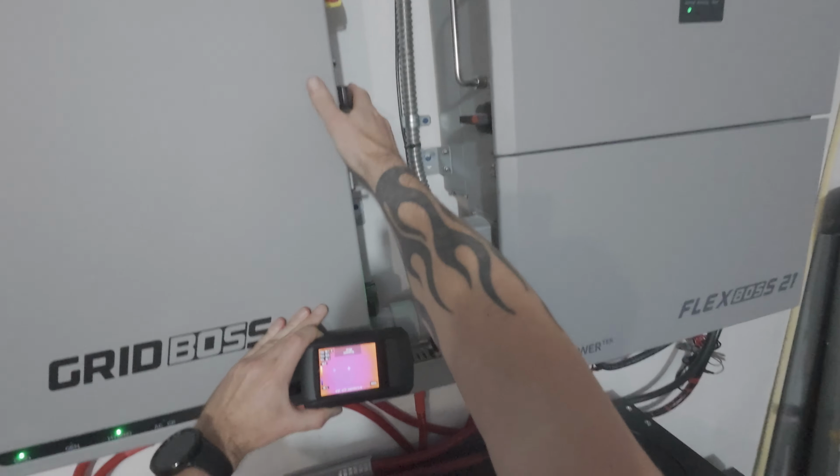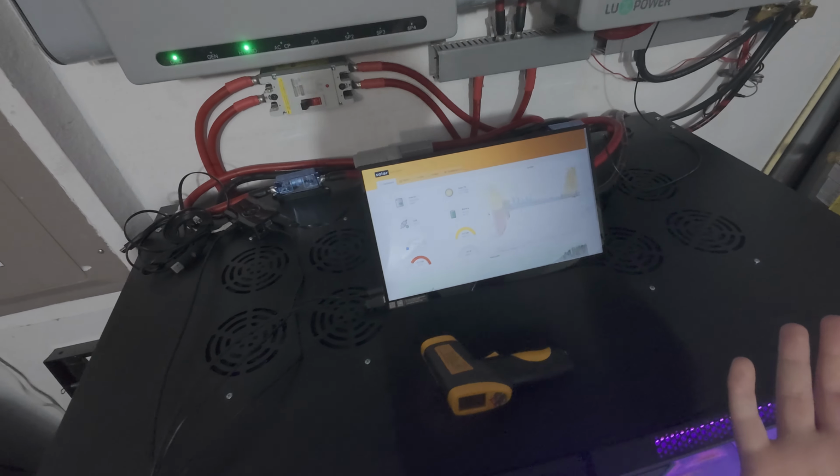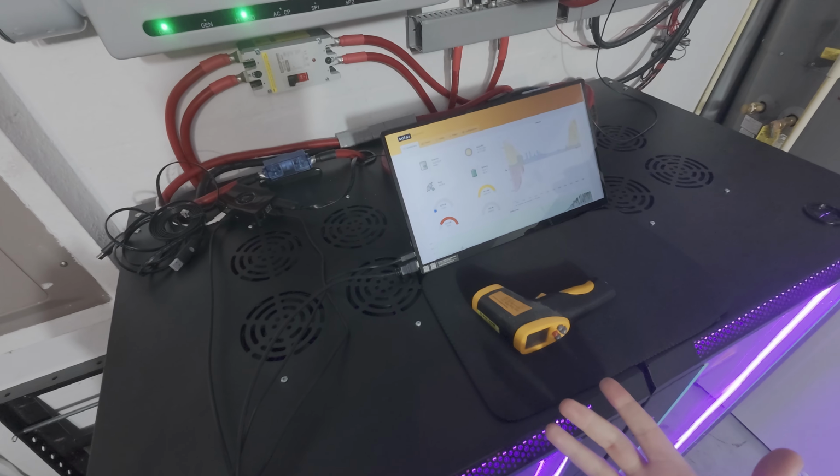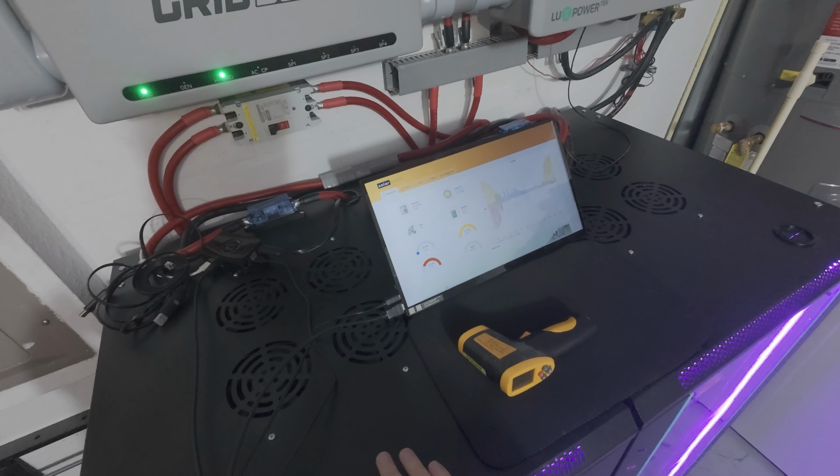So at any rate, yeah, I just wanted to check in, let you guys know, hey, this is a good idea. Add this to your to-do list. If you own a system, you should have some basic tools and some basic understanding on how to troubleshoot it, in my opinion.